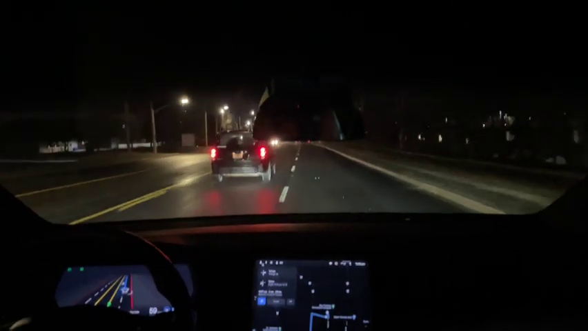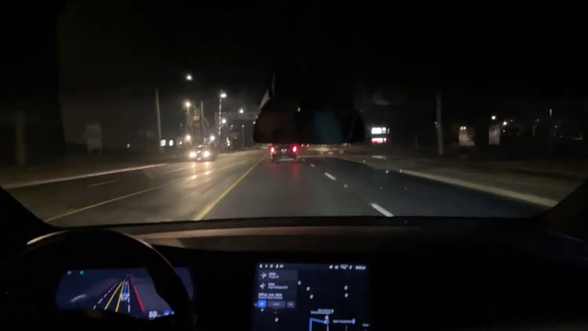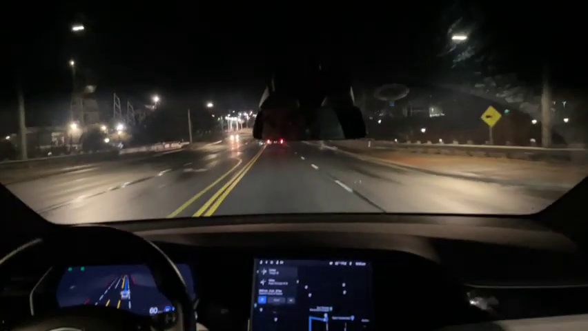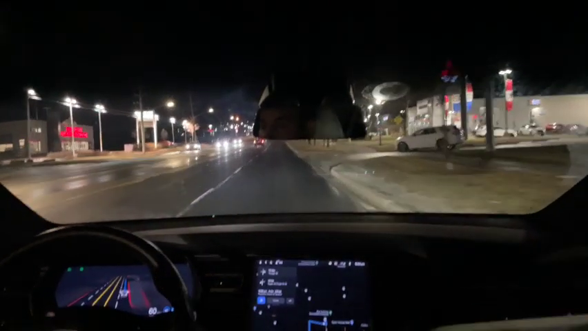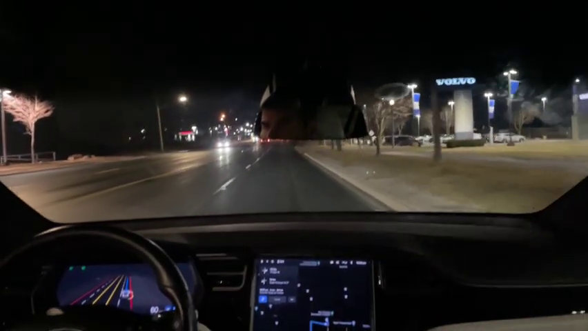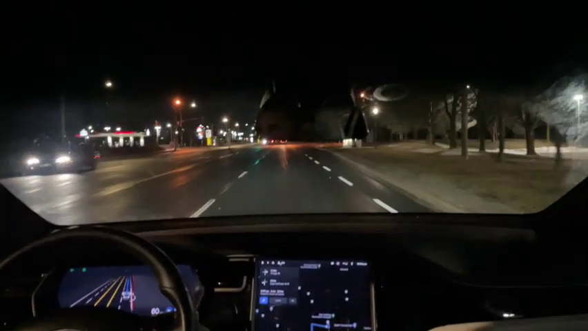Now here's an odd behavior I notice. The constant bouncing back and forth between lanes. There's really no reason for us to be in this lane. Now, it could be because a car was behind us. I'm not sure. You see, now we're going back into the right lane. I see that all the time. And sometimes I notice that there was a car coming up behind me, and I wonder if it's trying to get out of the way of cars that are approaching from behind.